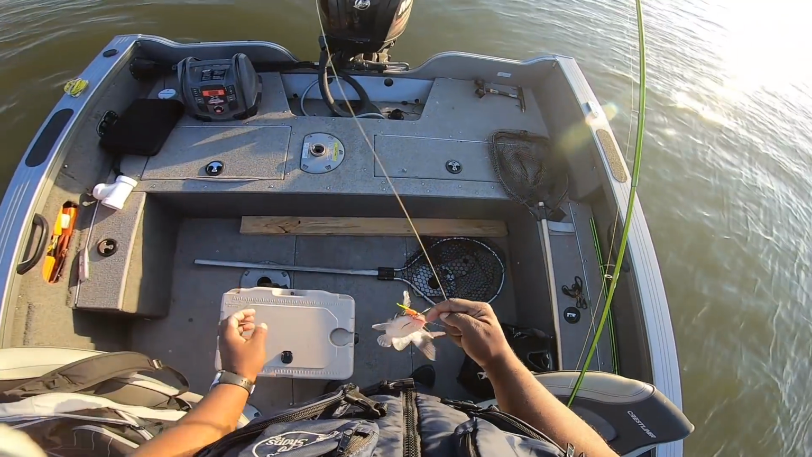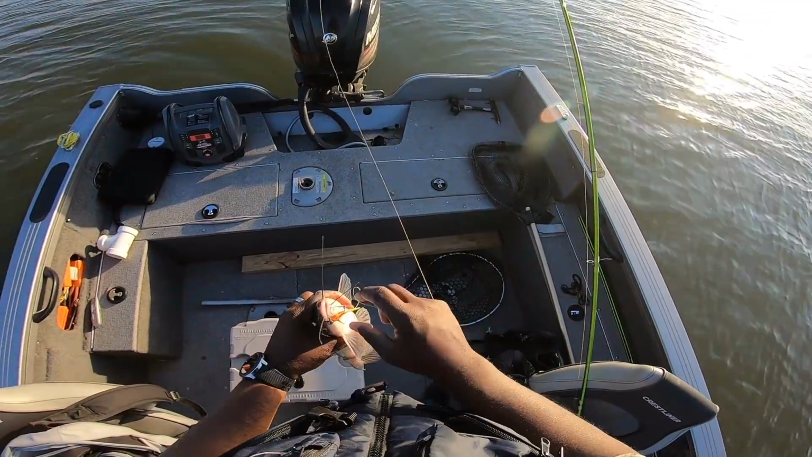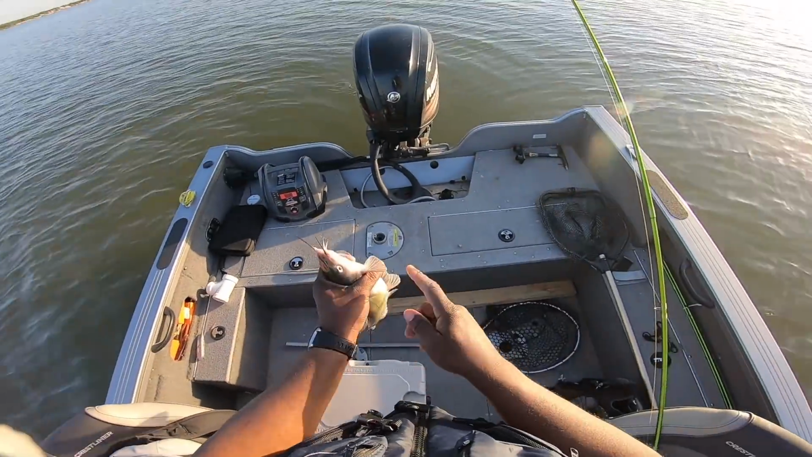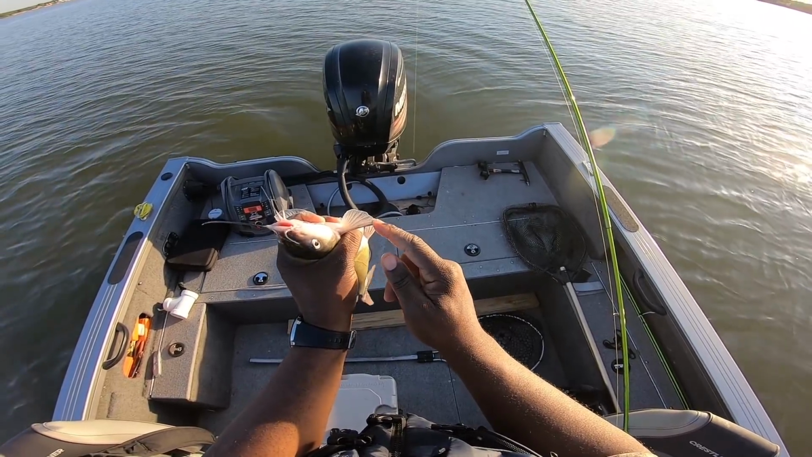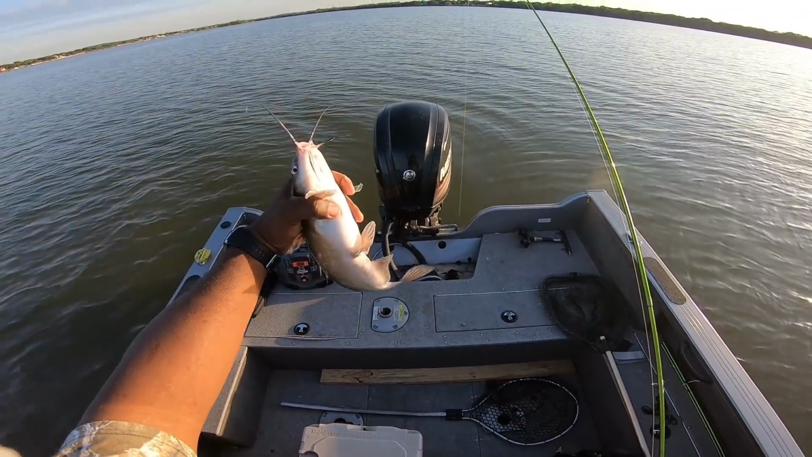Yeah, we don't do too much catfishing no more. I'm going to let him settle down, guys. Comment section, how many of y'all got hit by a catfish before? How many been hit by one of these little fins right here? Especially this bad boy right here. I actually saw one of these go in a man's calf muscle. They are sharp. Be careful handling catfish.